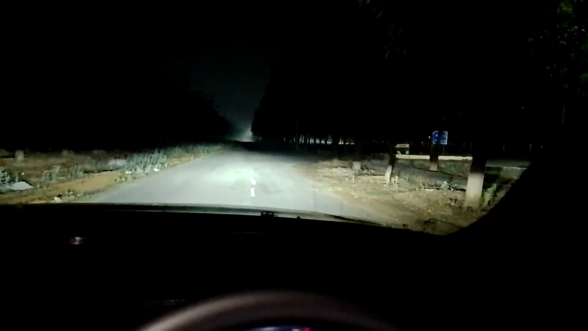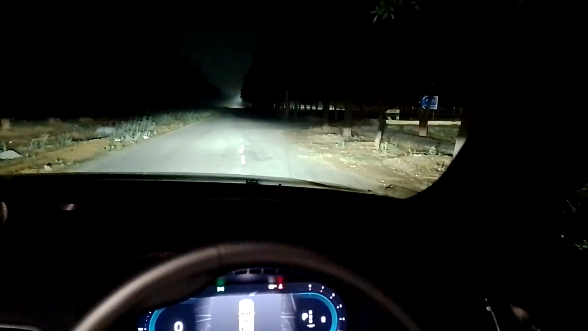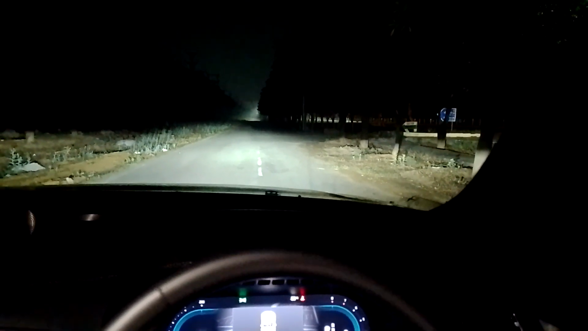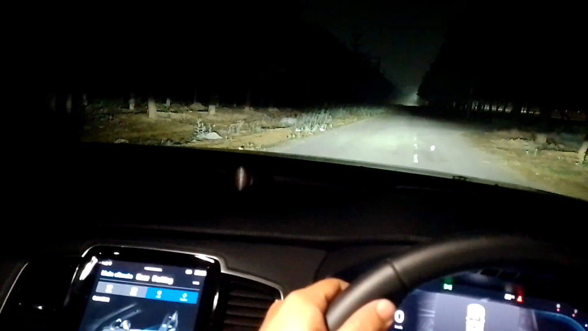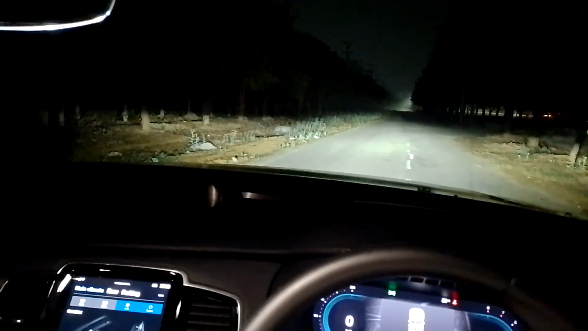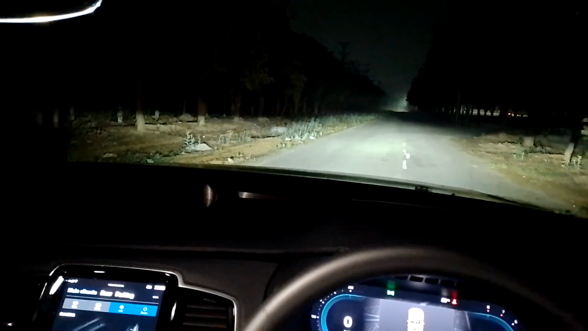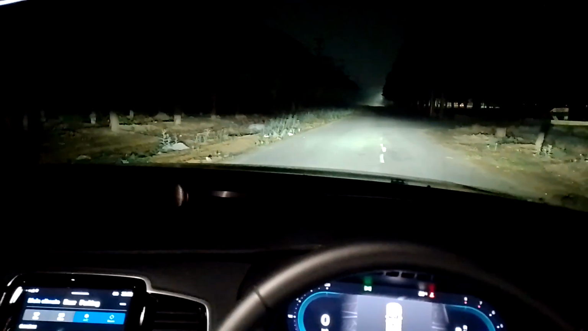Switch off, switch on, switch off, switch on, switch off. Now let's do the same on the left hand side. Switch on, switch off, switch on, switch off.